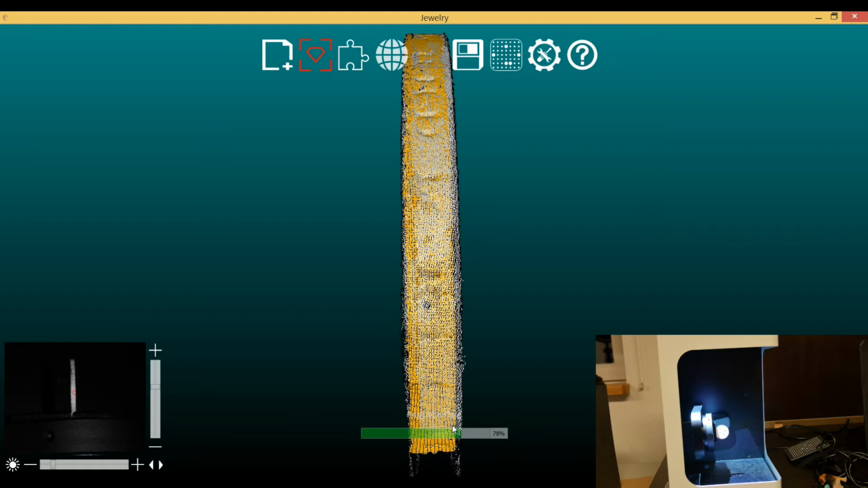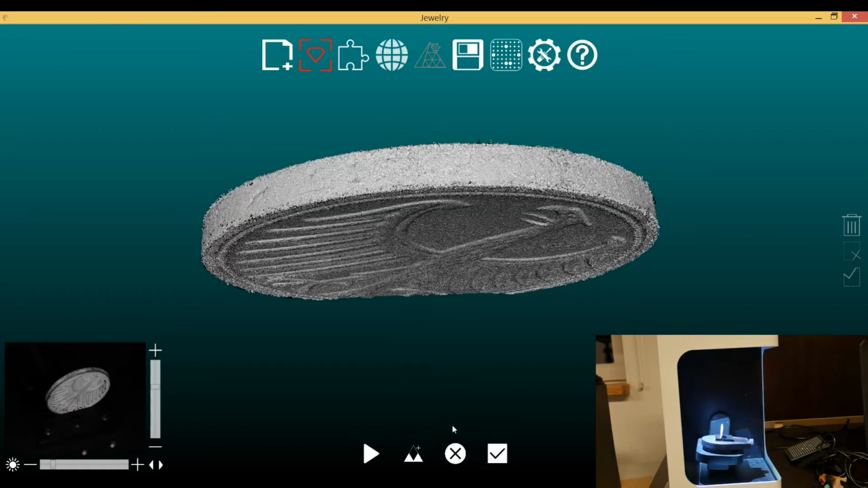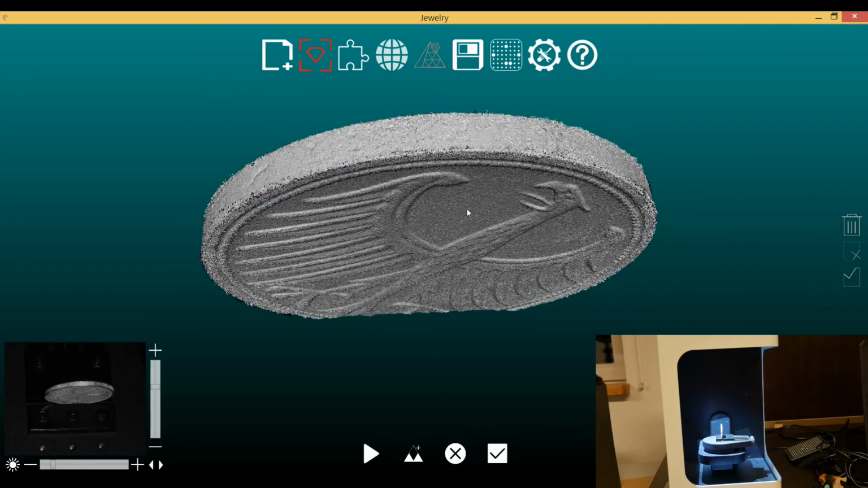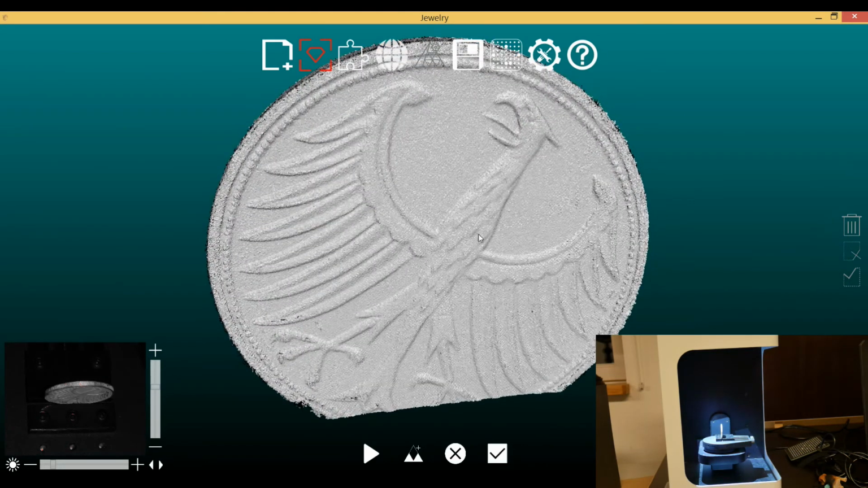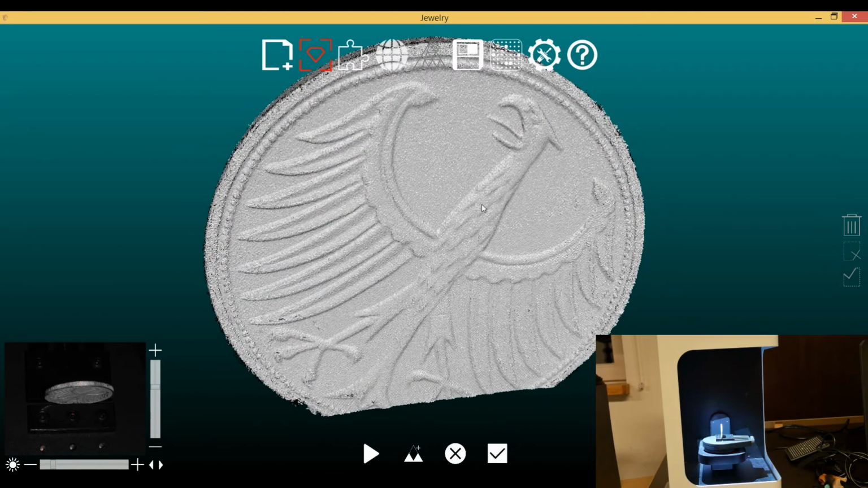So after the first set of scans is done, they are automatically grouped. This means that they are registered against each other, and you see here the first unfiltered version of your scan, which is absolutely fine.